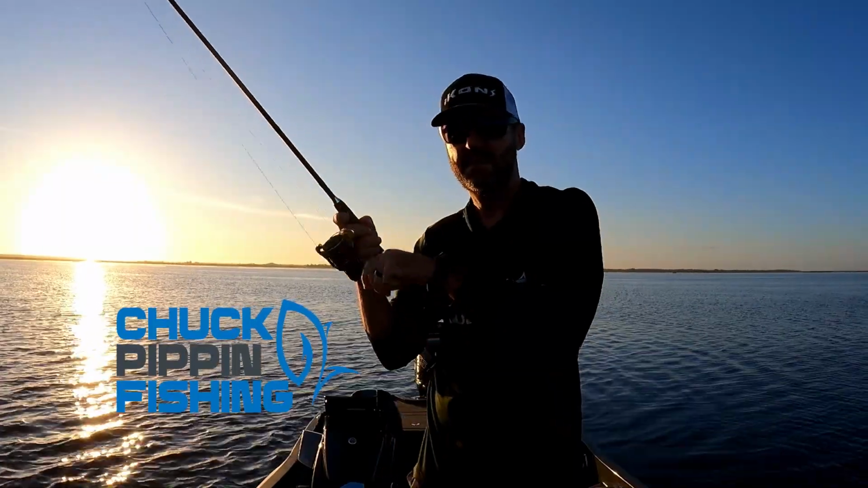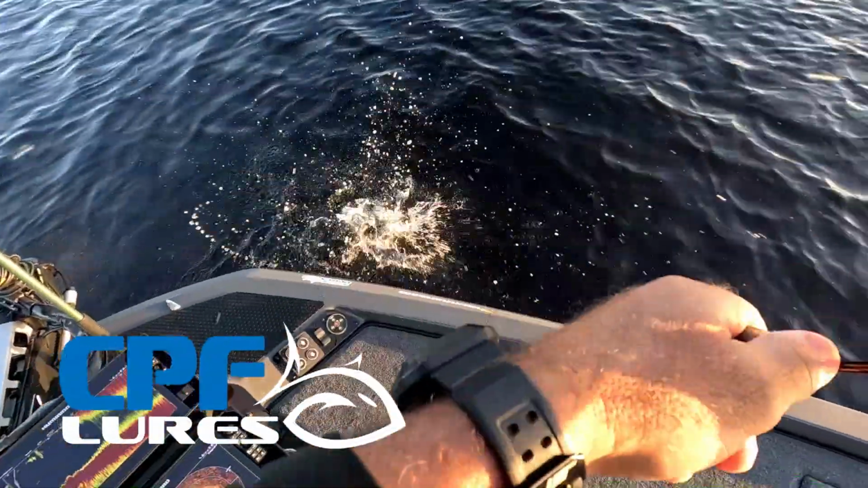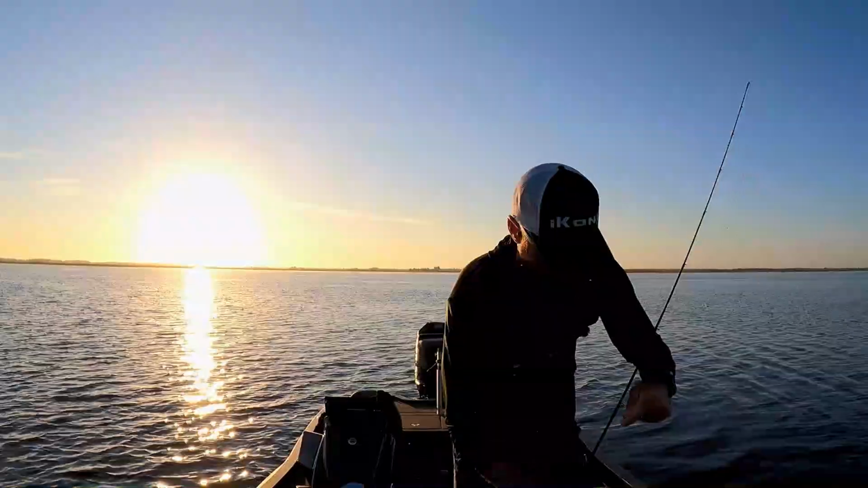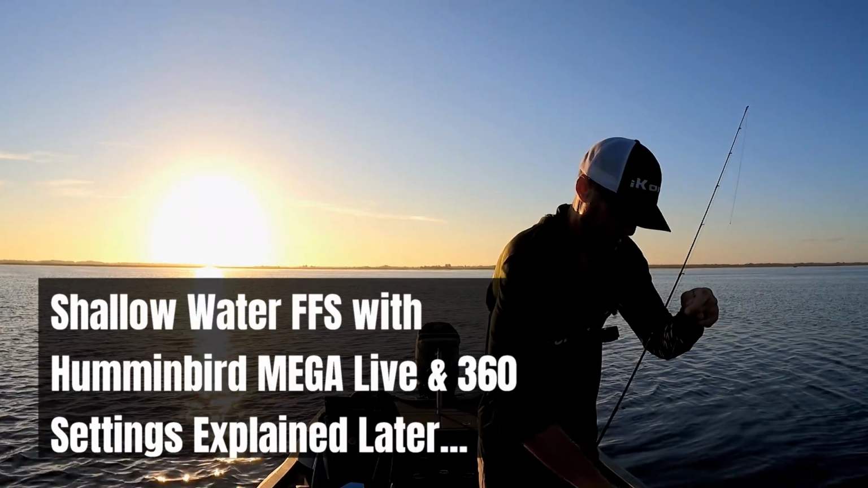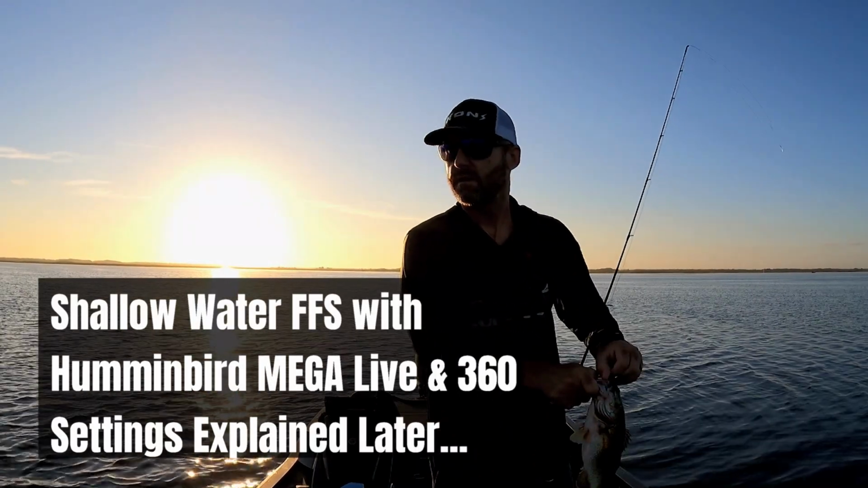There's one. This is a little guy. I didn't even feel him hit it. I am on Lake Toho on a shell bed.